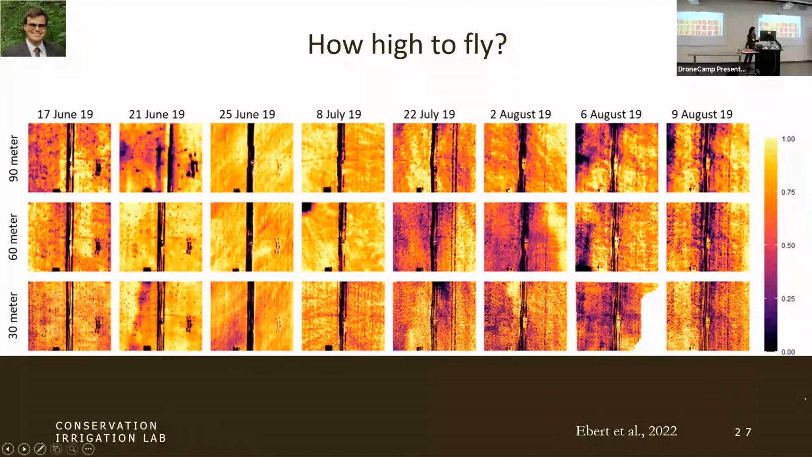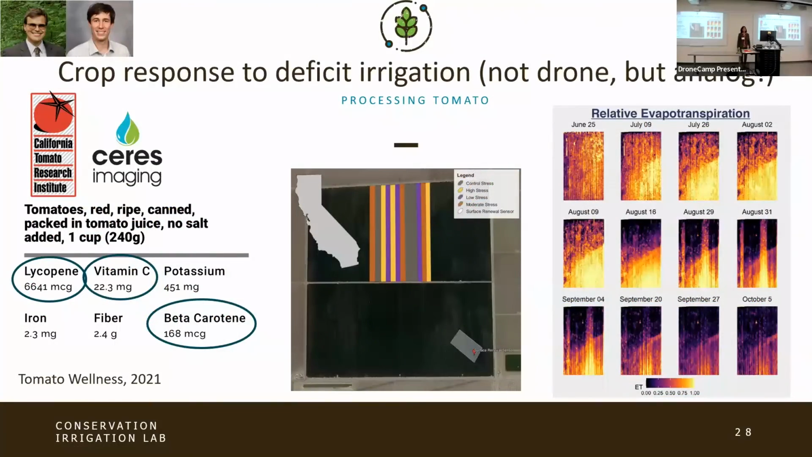So in this part, I just wanted to share some ideas of what you could do with thermal imagery, thinking about crop water stress and evapotranspiration. This is a problem that we've been working on in tomatoes, and it's a response to deficit irrigation. The data that I'm showing here are not from a drone. They're from a low-flying imaging plane, like a small Cessna that we worked with. This is data from the pandemic year when nobody could do anything, 2020. But I'm showing you the data to give an example of what could be done with a drone. And Logan's actually doing this with a drone this year.